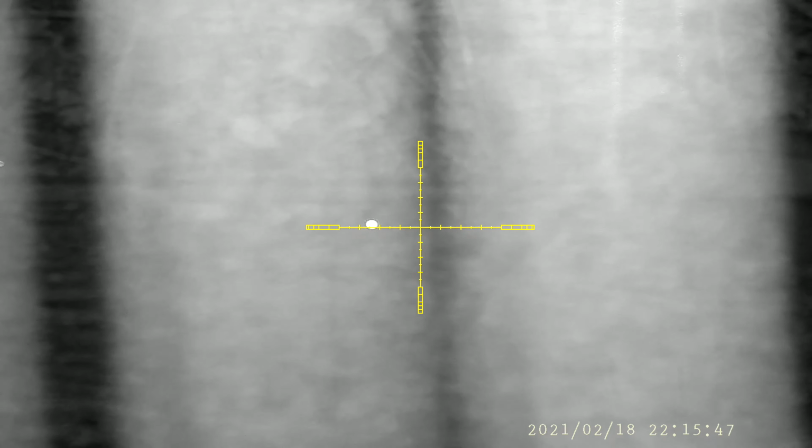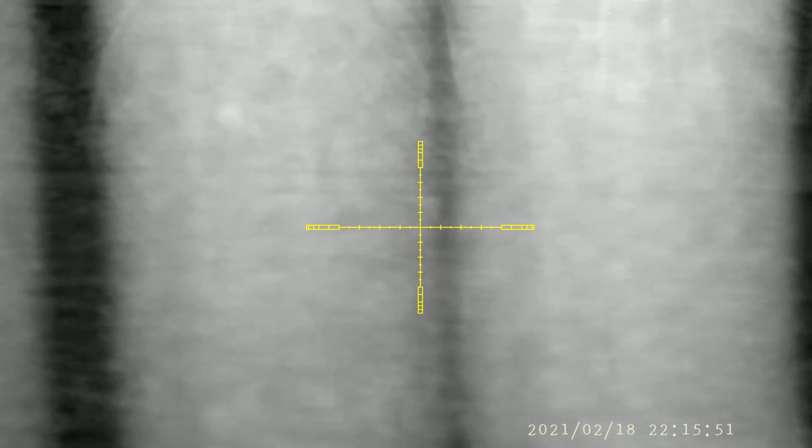This is a good example of a rat that's hard to see on the video, but I could see reasonably clearly. Took a good shot and it expired pretty much where I shot it. Did kick around a little bit, but just goes to show it is worth struggling with the view that you get through the Harris fencing.